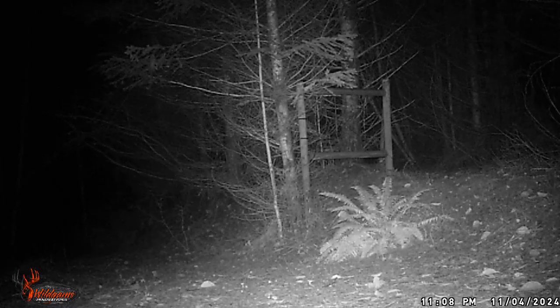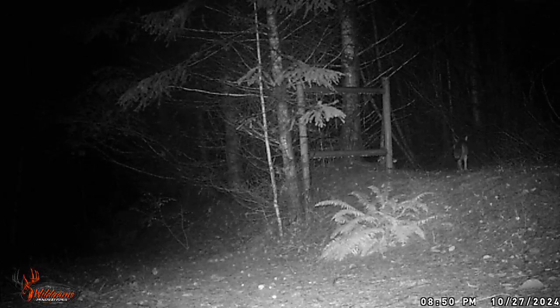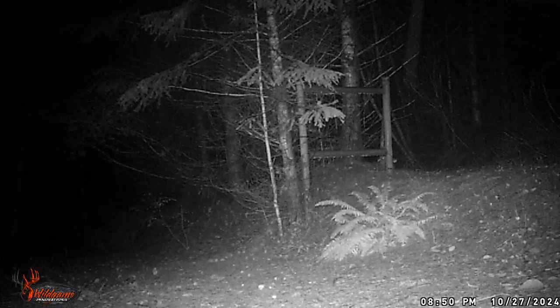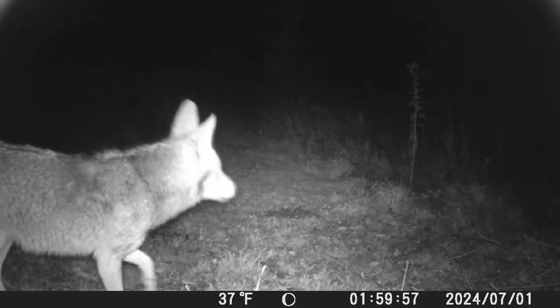And there goes another coyote up the gate path there in Forgotten Trail. Coyotes seem to like to hang out on this area and Coyote Canyon. That seems to be where I get most of my coyote activity. Another coyote up close and personal. This is over by the apple tree.